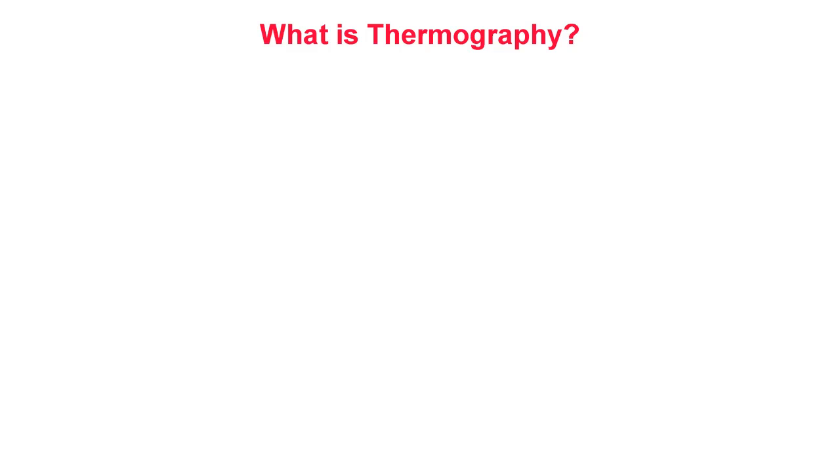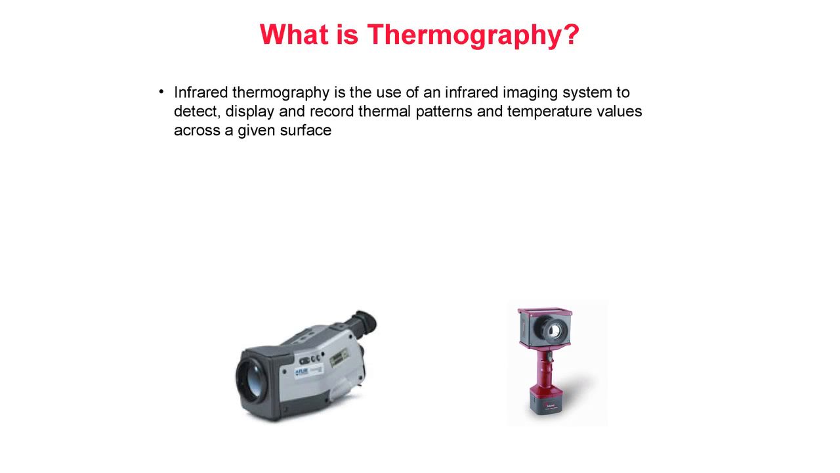What is thermography? Infrared thermography is the use of an infrared imaging system to detect, display, and record thermal patterns and temperature values across a given surface. The concept of thermography is simple. All objects above absolute zero, or 0 Kelvin, emit infrared radiation. While infrared energy is invisible to the human eye, it is detectable with a thermal imager, also known as an infrared camera.